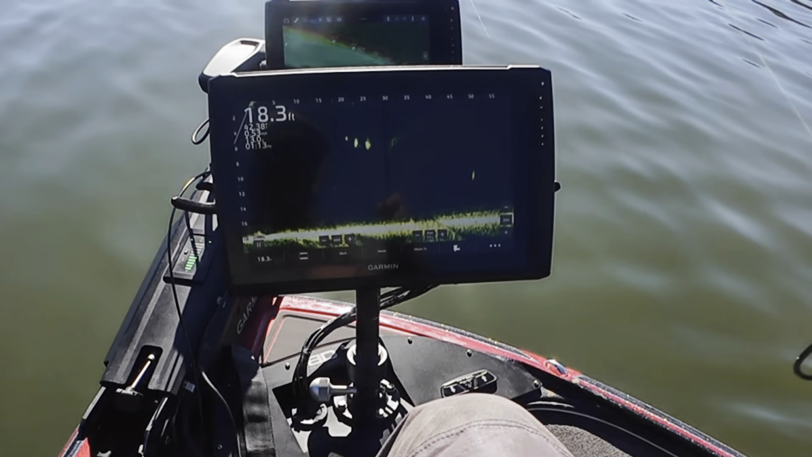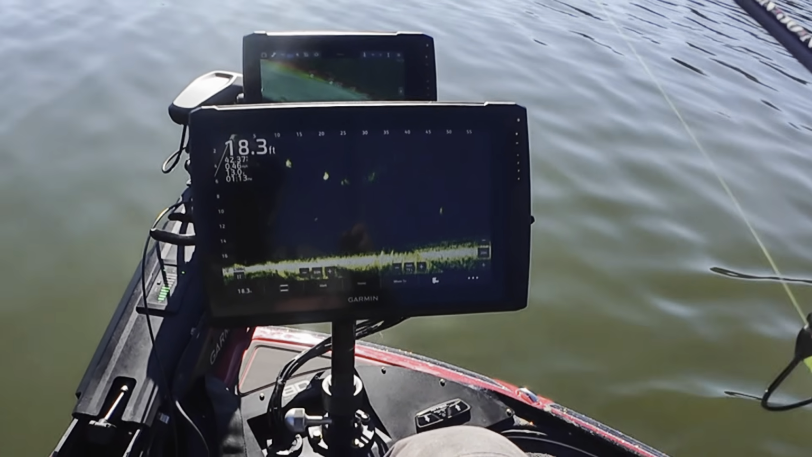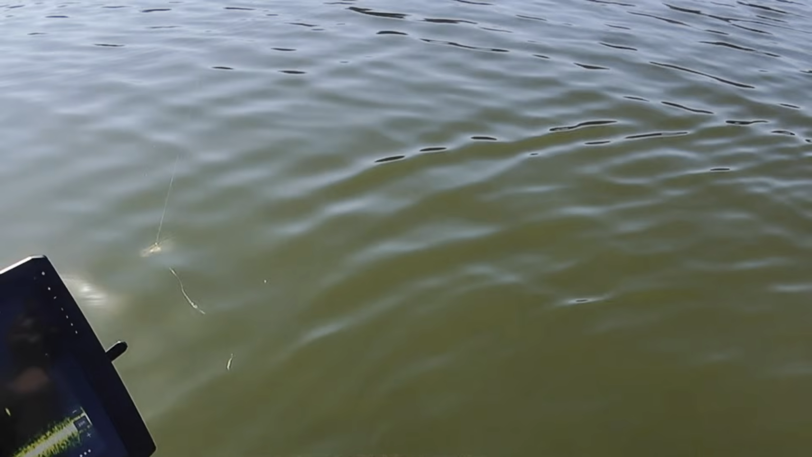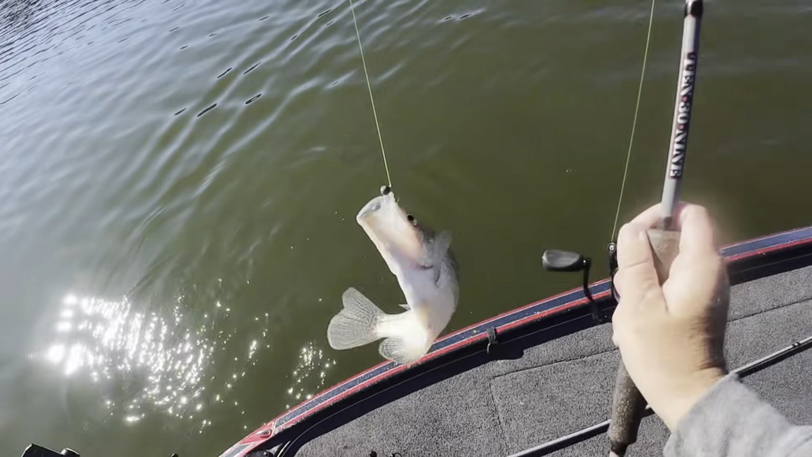Here comes one. Or that one. Got him. I knew I'd get one of them. A black crappie.